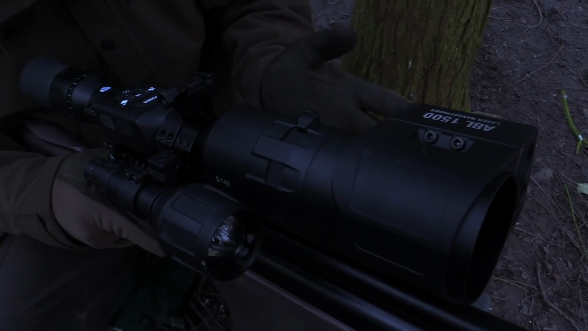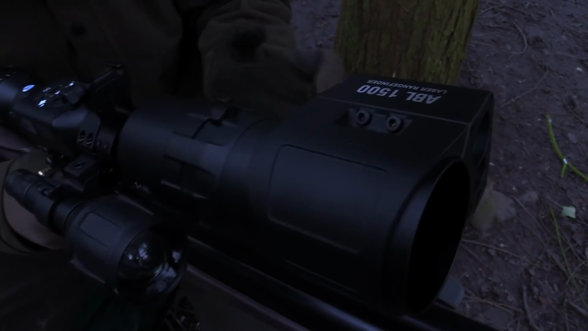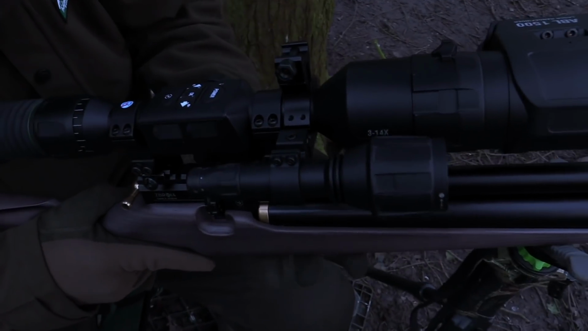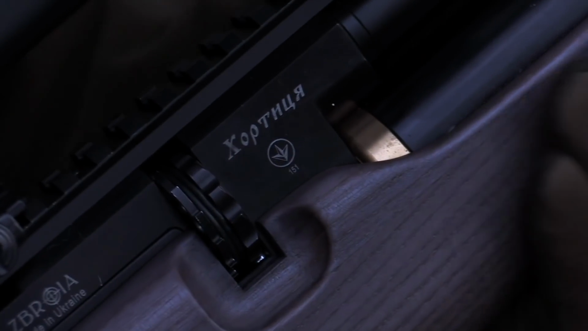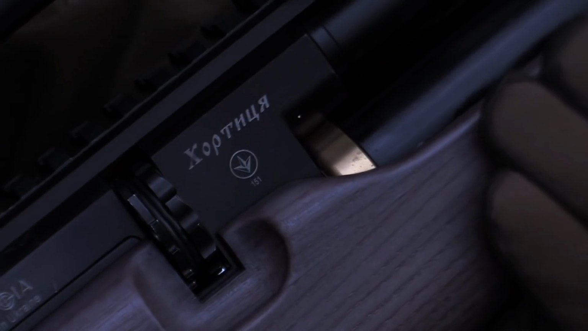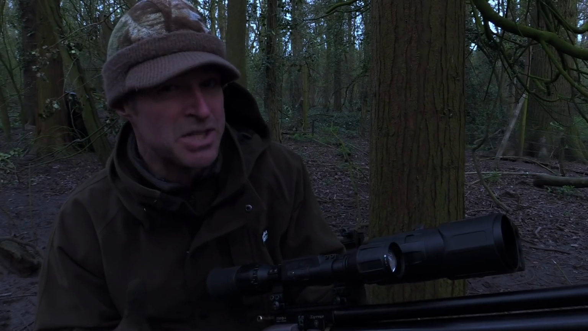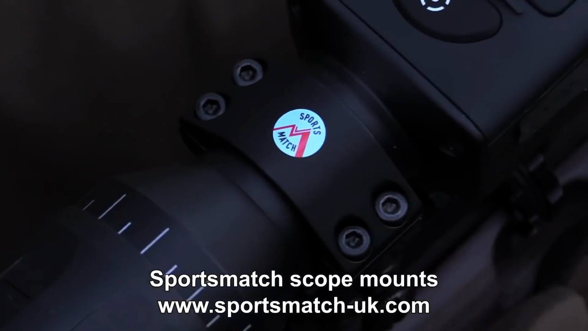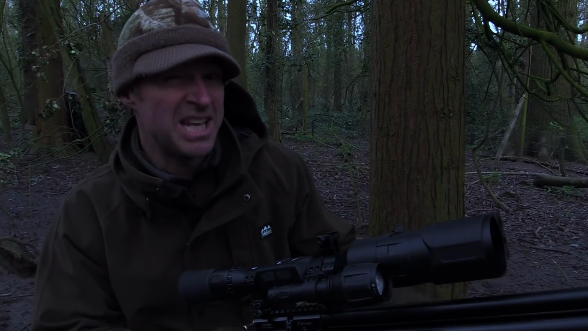It's the ATN X-Sight 4K Pro. That is a bit of a heavy night vision unit, but as I've explained, I'm shooting it from the support of sticks, so that doesn't really make a great deal of difference. The gun is the Zebroya Hortesia, a relatively affordable PCP, but as I think I've proven over the last year or so, very accurate, very effective, and it can put up with a bit of stick as well. The night vision unit is connected up to that with my usual sports match scope mounts. So that's the kit. We just need the light to go now.